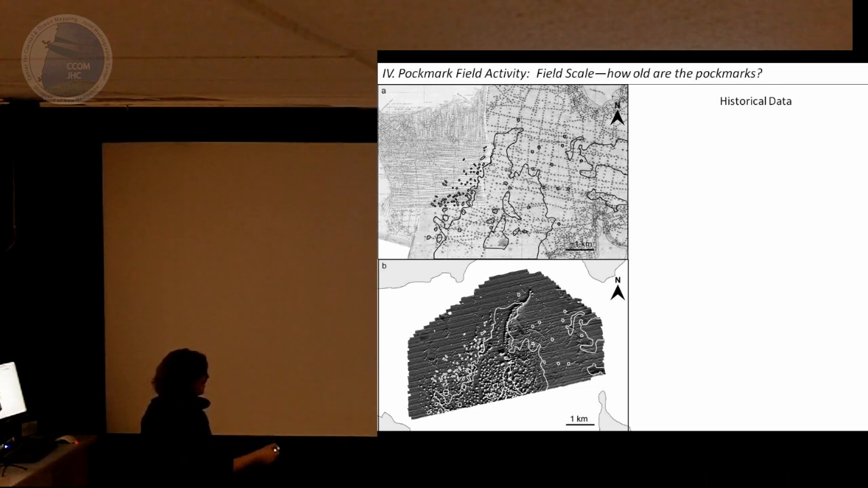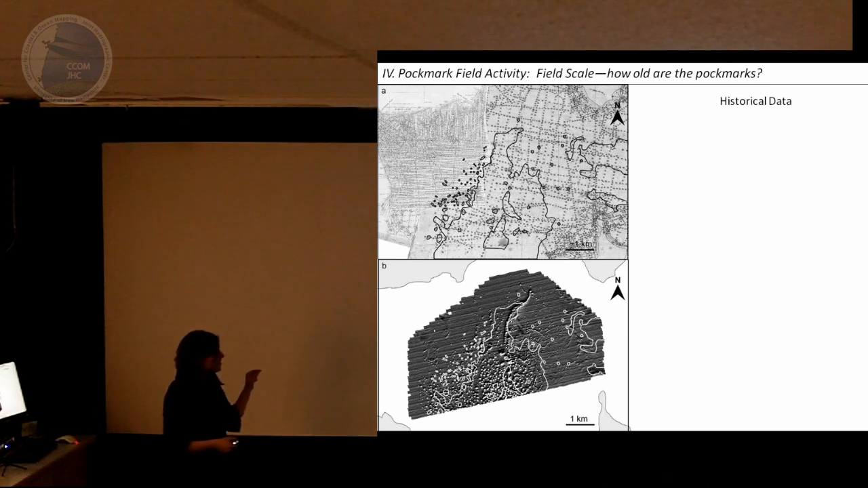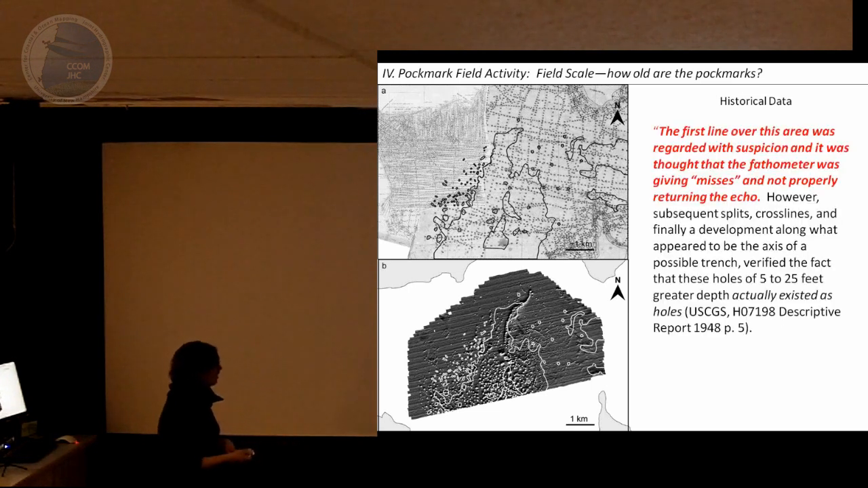Outlined in black here are the 60-foot contour and the 100-foot contour. I traced those. Someone presumably associated with the surveys had made those contours to fill in the blanks, but they picked out holes throughout this area and made note of it.